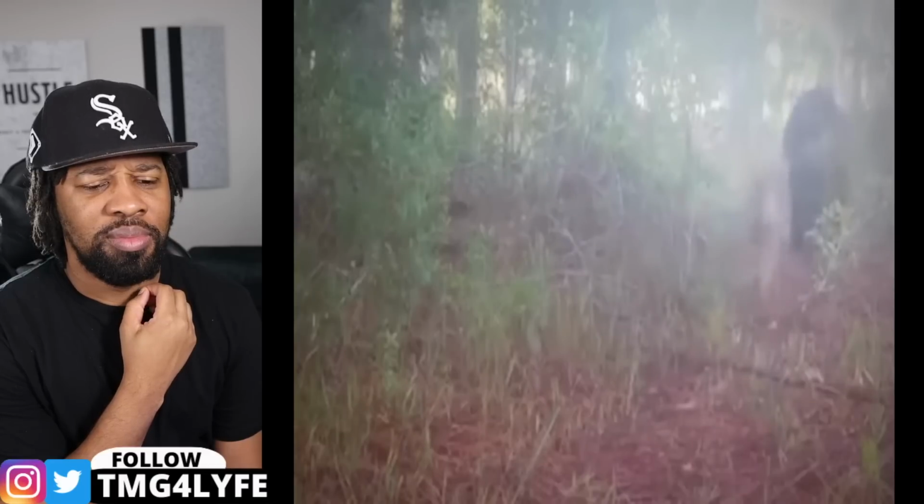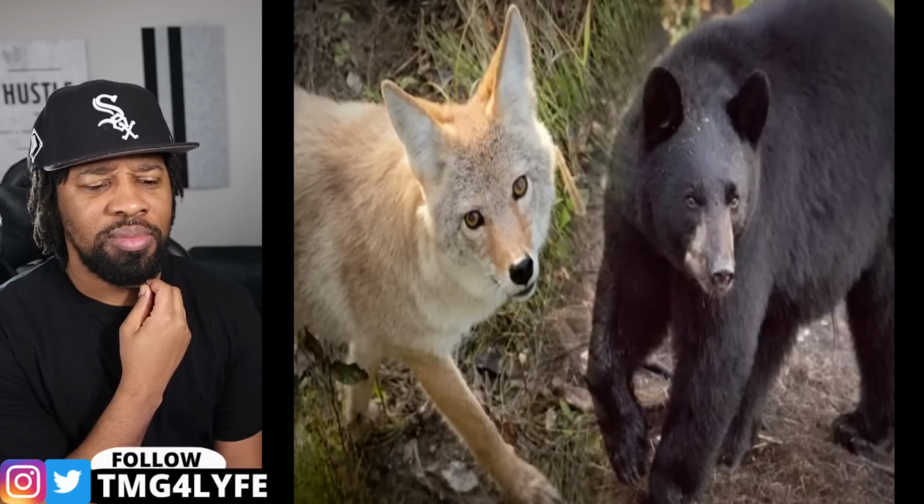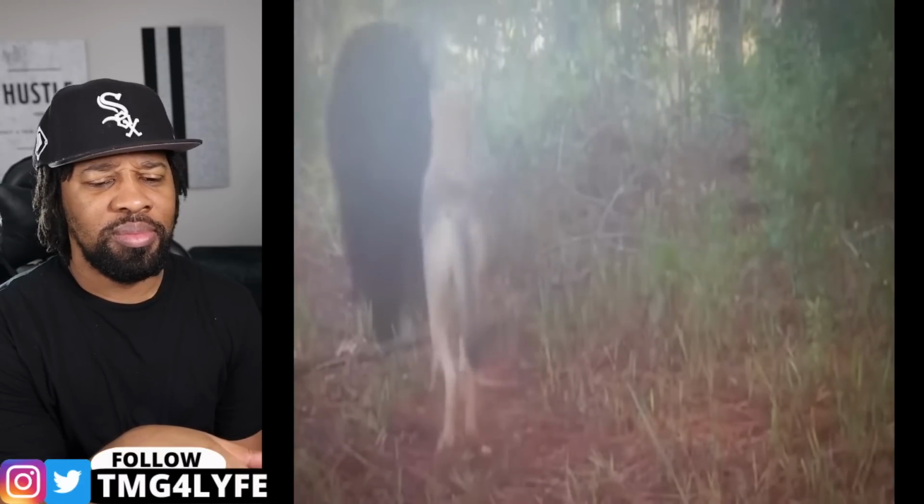The coyote, on the other hand, seems to notice something, maybe even the camera spying on it. It then hustles to get back to the bear, and the two resume their journey.